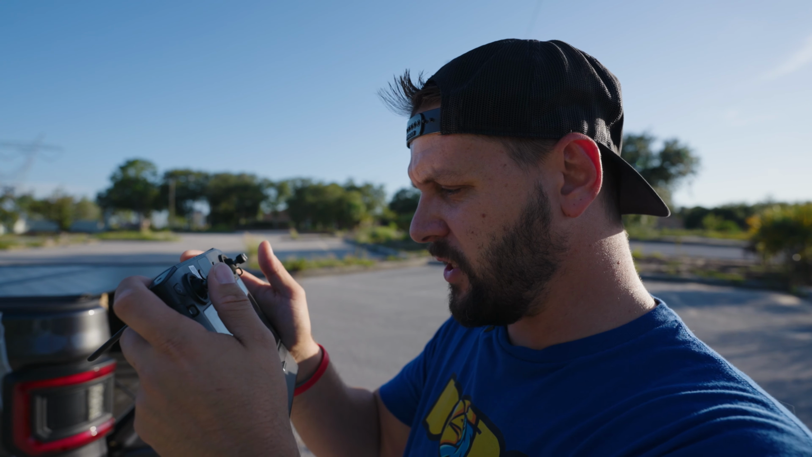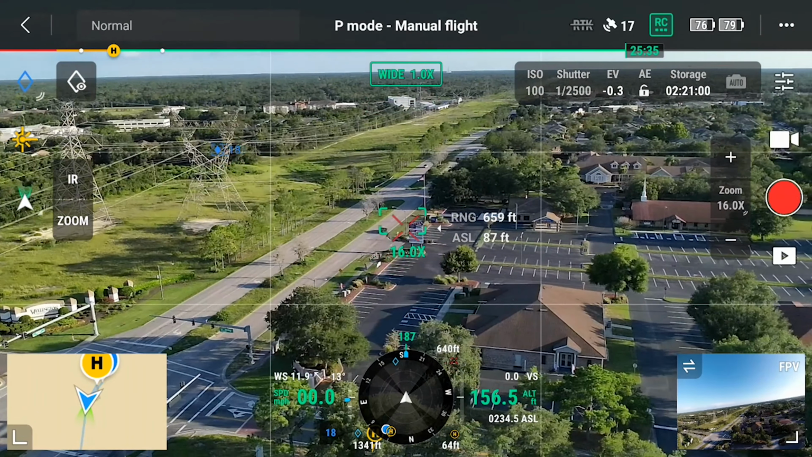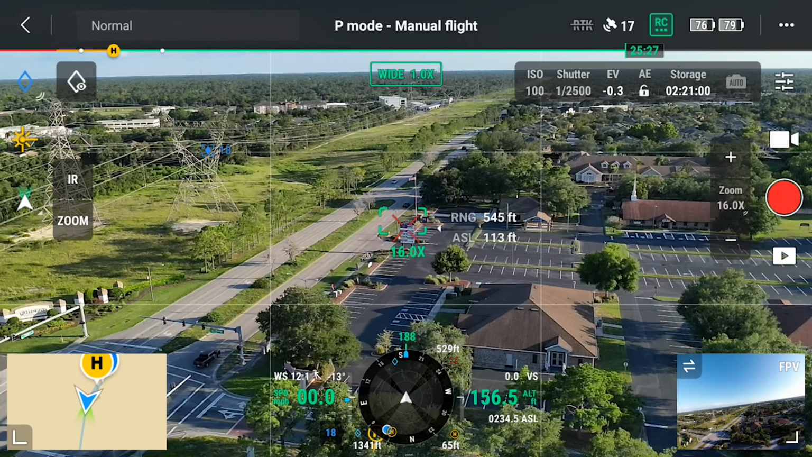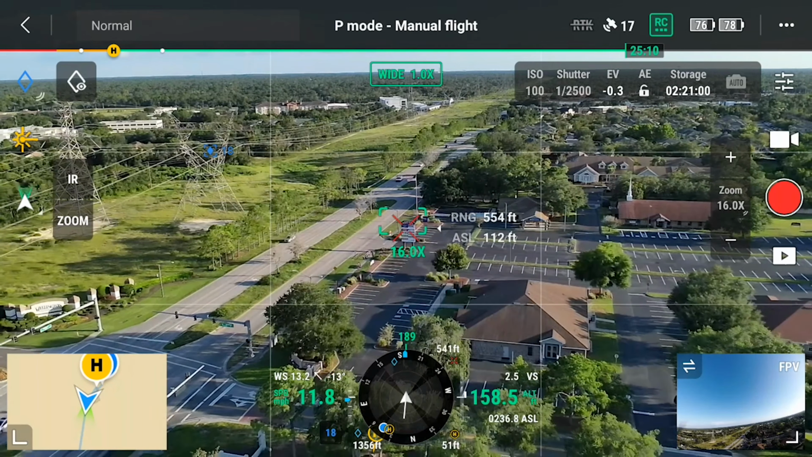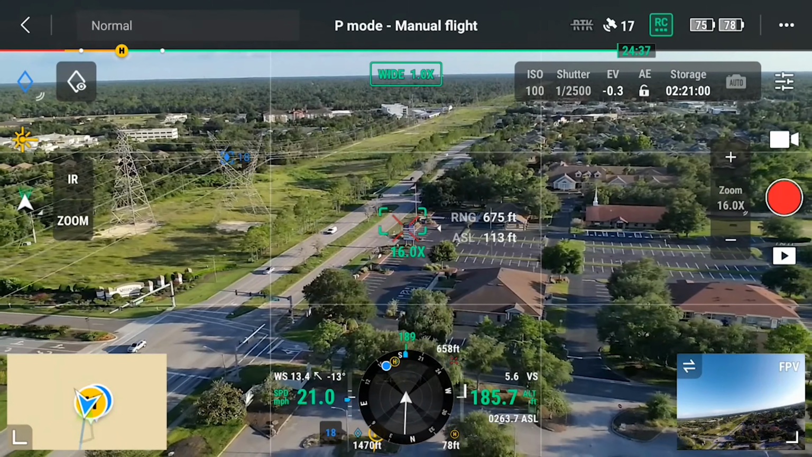So let's see, or actually let's do something better. There's a sign over here. Let's see how much text we can actually read. So we're at a pretty safe distance. There's a shopping center here, and let's go ahead and measure that pinpoint to that shopping center. And that's 544 feet. So we'll pull this back to about 600, 700 feet, I would say. So we'll pull it back over to here.